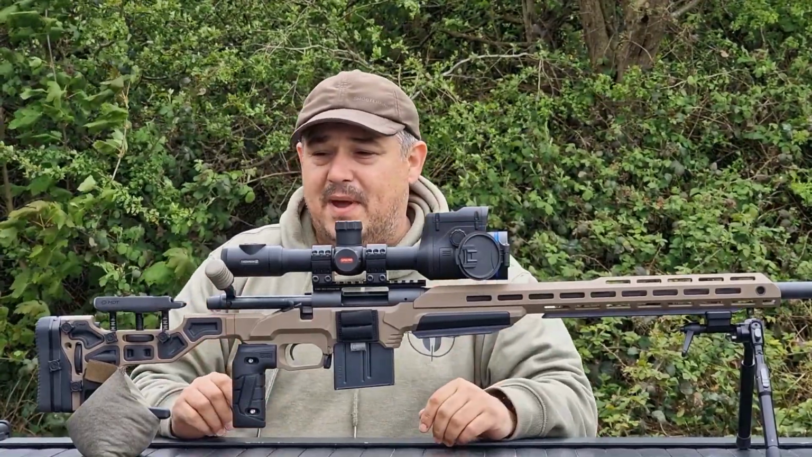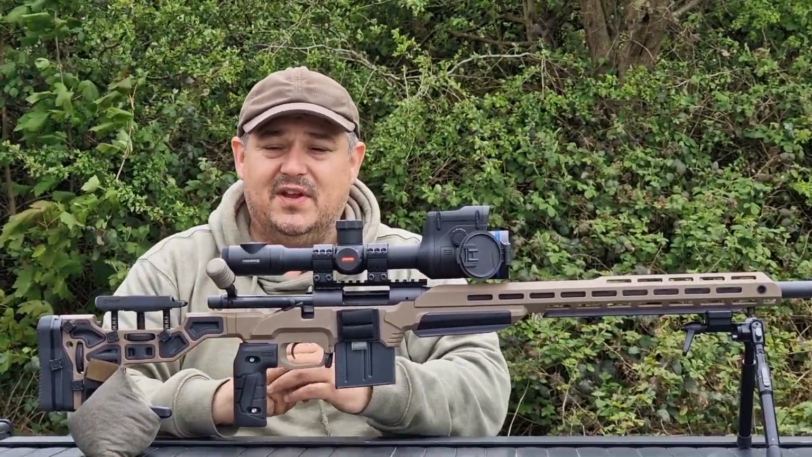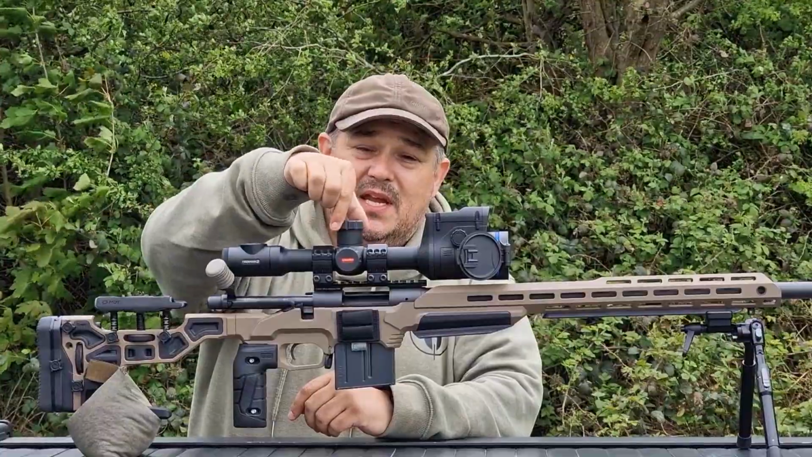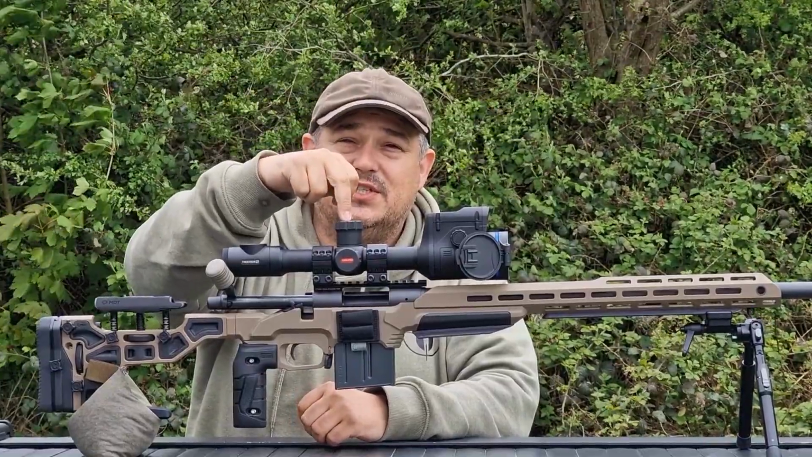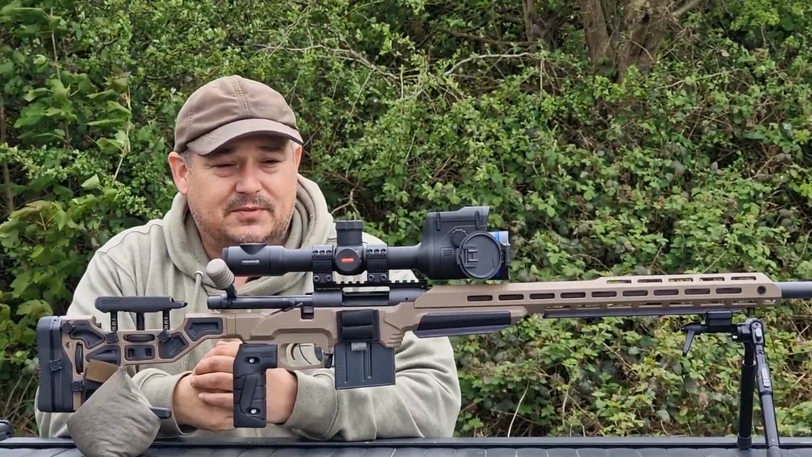So starting from the back, you've got your normal ocular adjustment at the back. You've got some menu controls on the back of here for your magnification, recording pictures and your rangefinder button. On the top here, this is where your additional battery can go in. So you've got the main battery in the unit, and then you can put additionals in the top here. You can also get the extended turret for the larger battery for even more use out in the field.